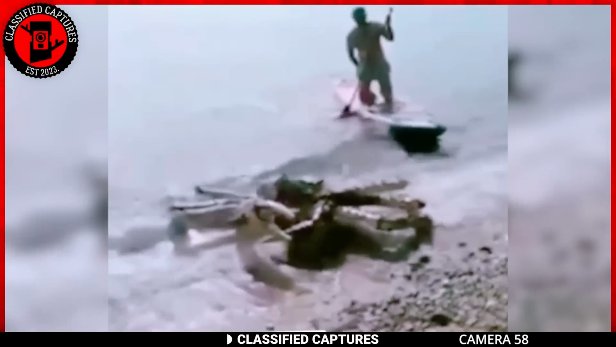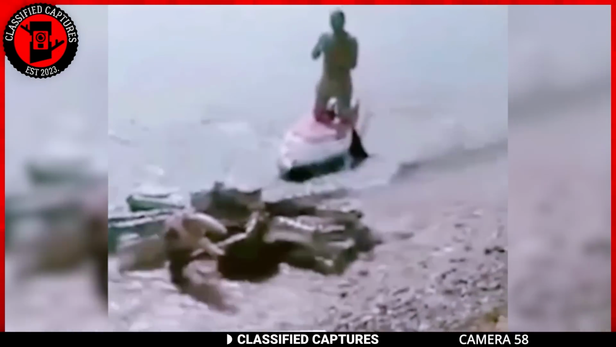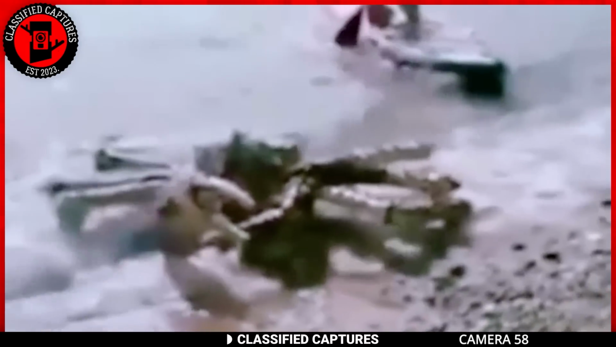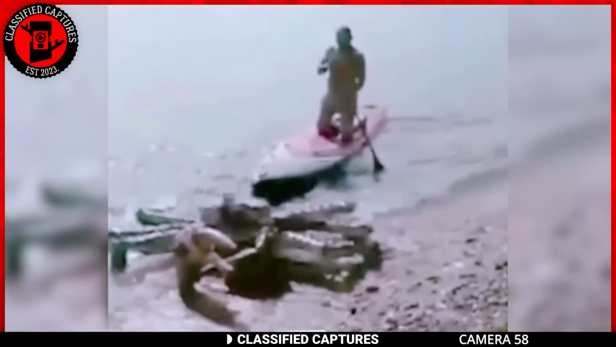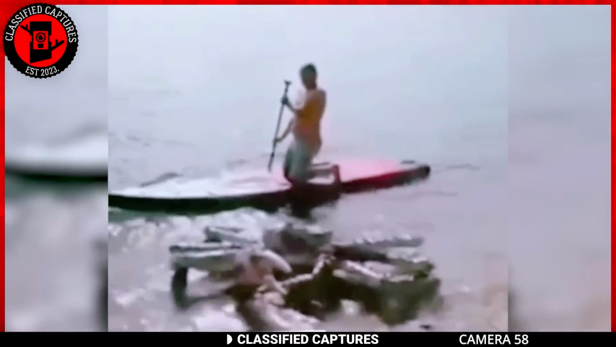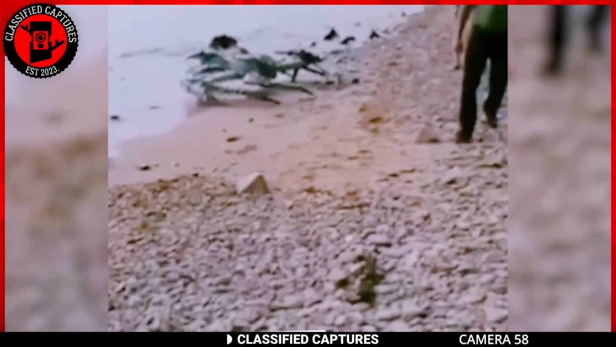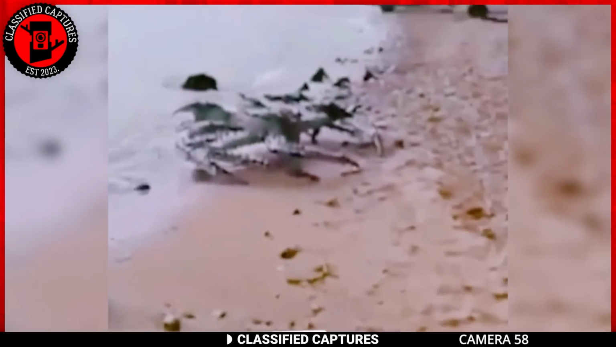Guess what the sea tossed our way this time? Brace yourself for this epic capture from Russia. These men stumbled upon a colossal crab that made them question life. I mean, we're talking about a crab so massive it could probably serve a seafood feast for the entire neighborhood.